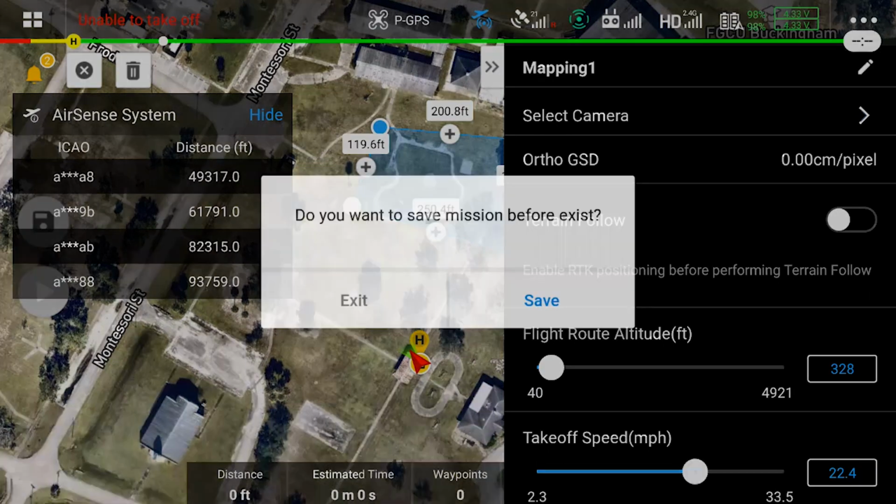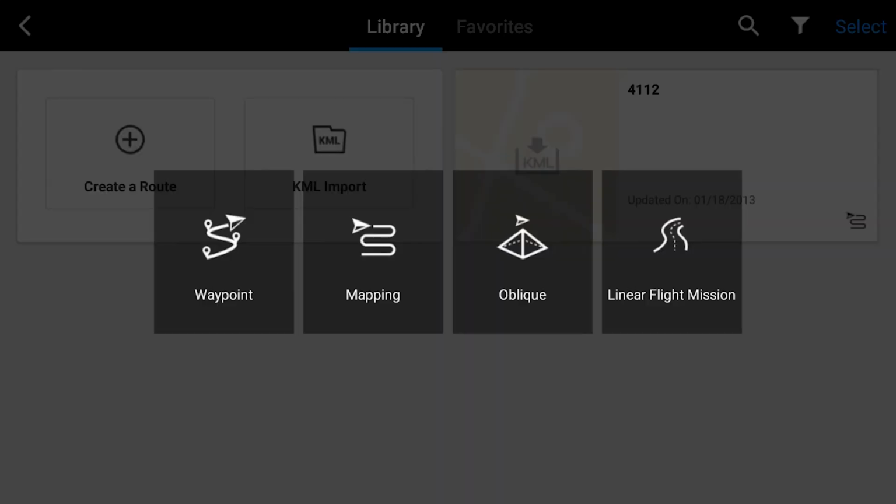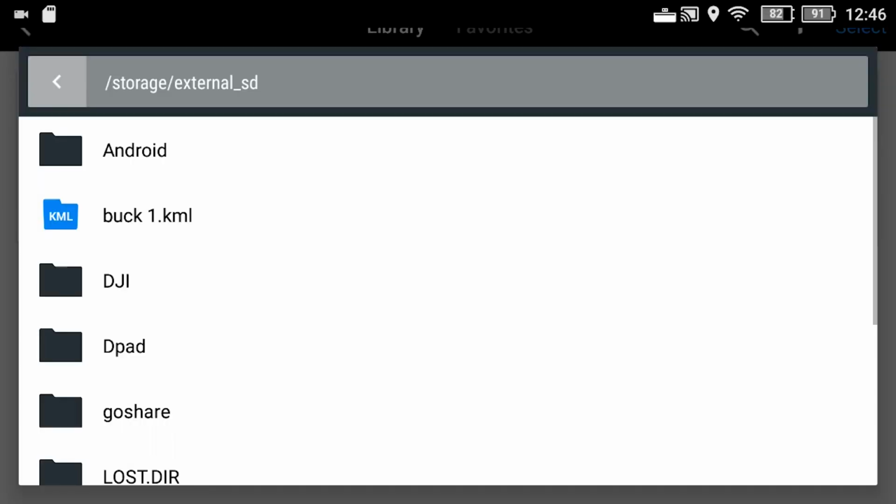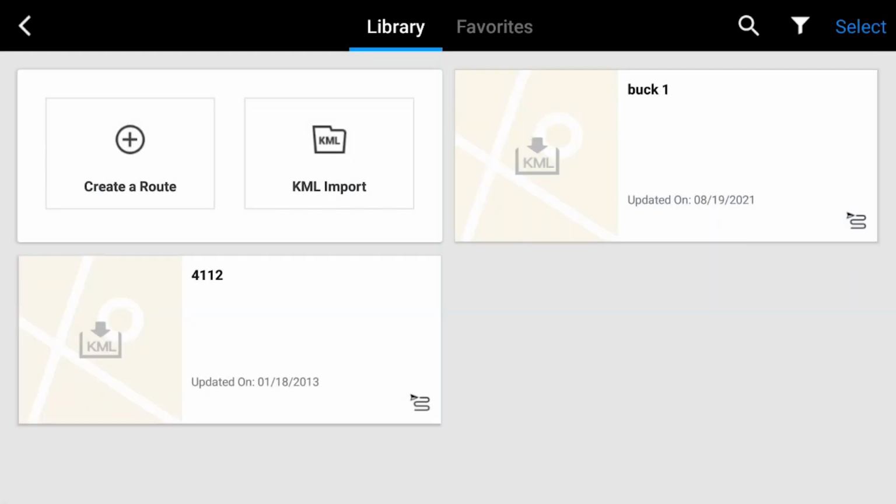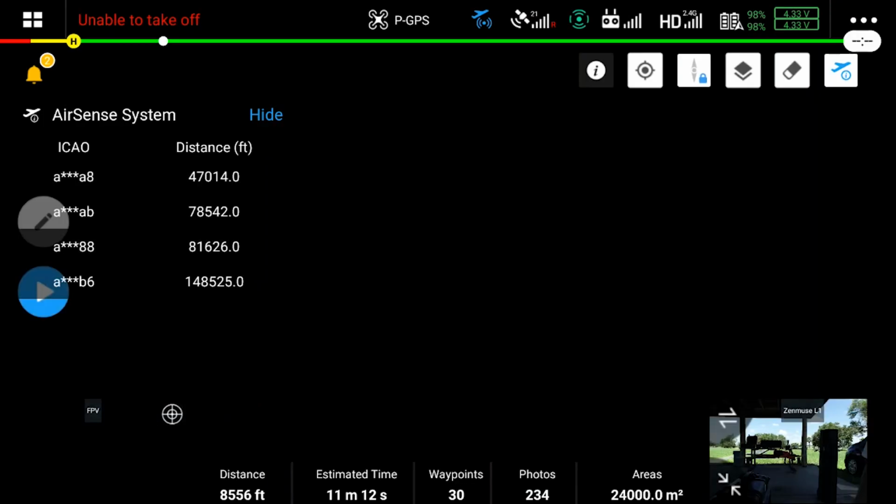So I'm going to exit back out of that and not save that. And I'm going to show you guys how to import the KML by selecting KML import right there. Hit mapping, external storage, and I'm going to select this Buck1. Buck1 is the name of the KML that we are using out here today for all of our data sets.